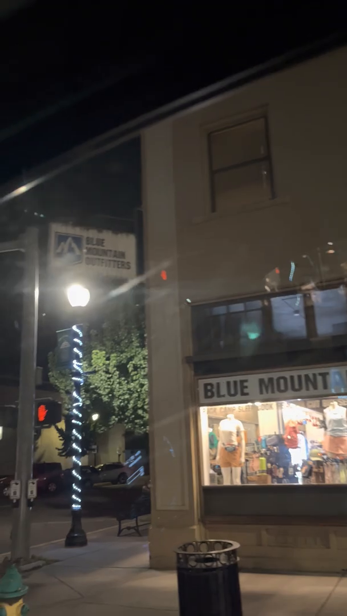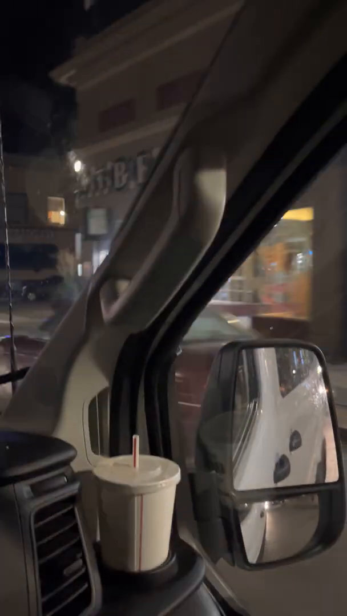LaGrande's one of the last cities with a drive-in movie theater. No way, that's so cool. On this side of the western. And this 7 seconds we've been at the stoplight is about as much traffic as you will see in LaGrande. Which is kind of cool. I don't have to worry about getting hit by a car. Speed limit's 20 or 25 on the street.